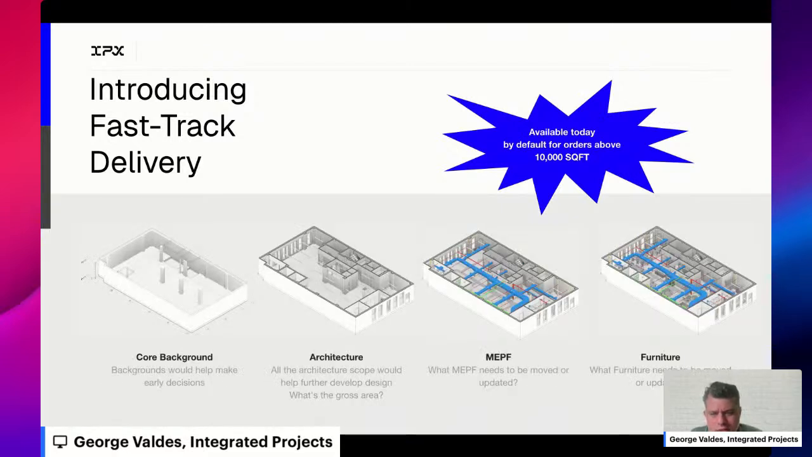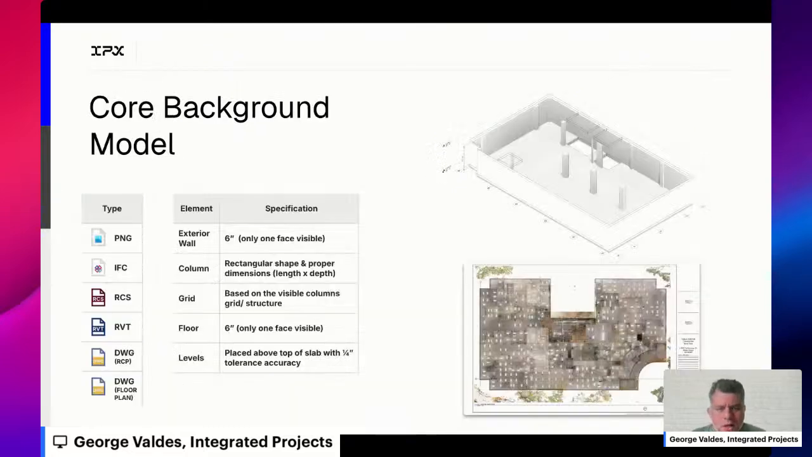And so what that might look like now is all this more sequential. The core background model is a very new type of model for us that we're going to be delivering sooner. It's actually been informed by working with our customers.